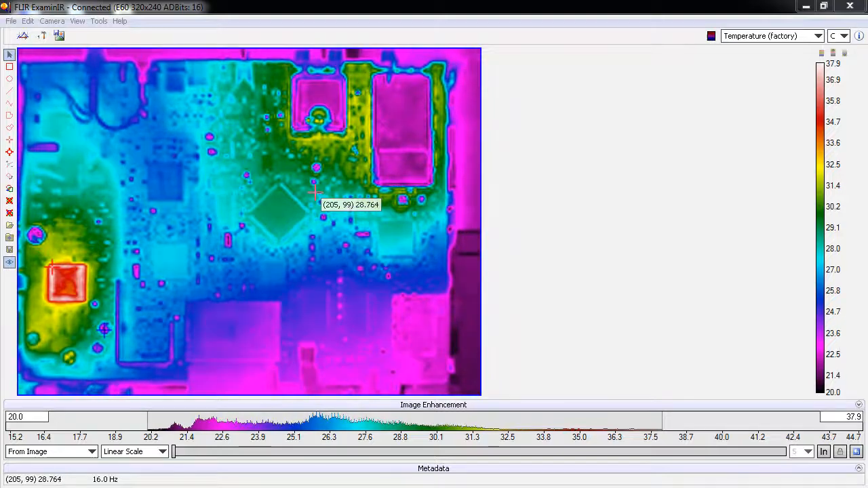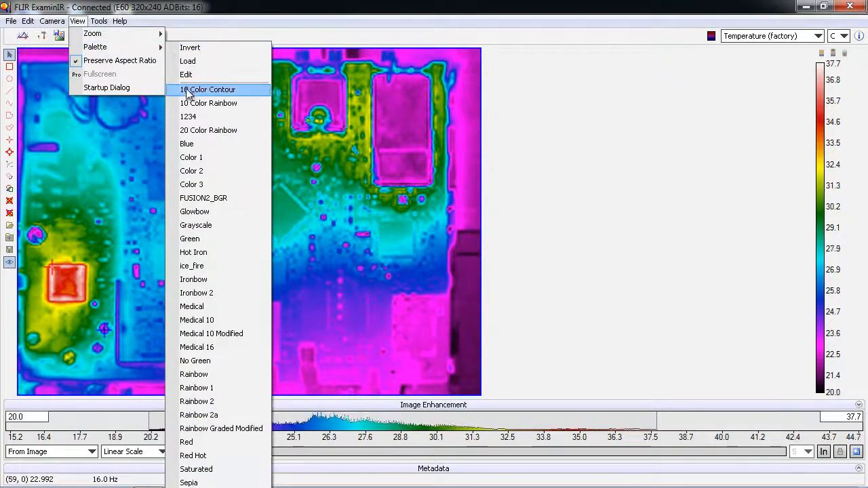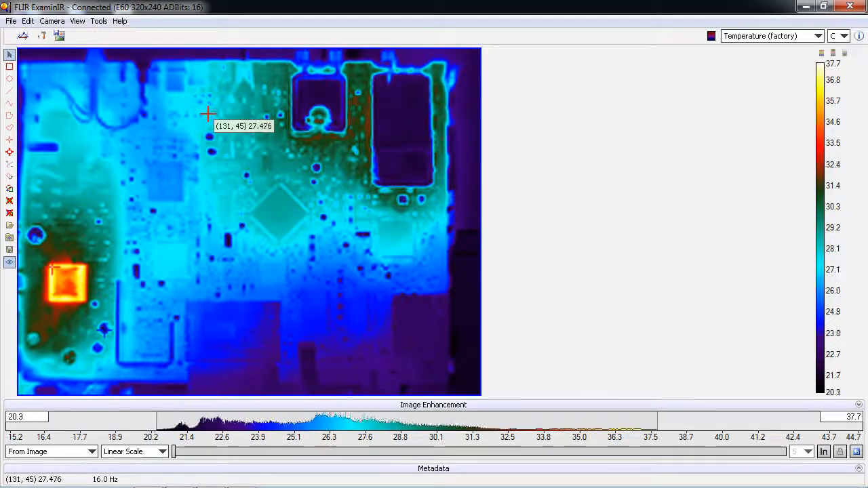We can do some further image enhancement, like adjusting color palettes. We just go under View, Palette, and I can choose from any number of color palettes available to me. I kind of like this 1, 2, 3, 4 palette, so I'll choose that one. And if I want, I can even adjust the level and span of how the temperature or the color palette's being applied to the temperature data.